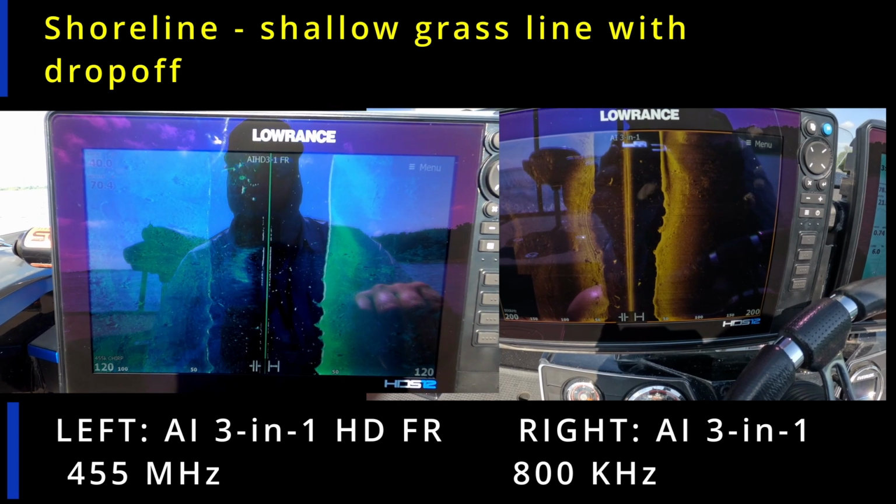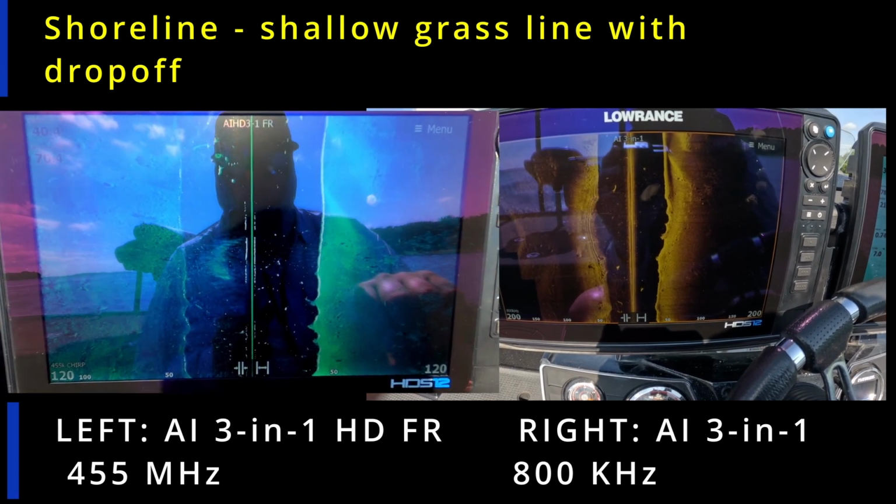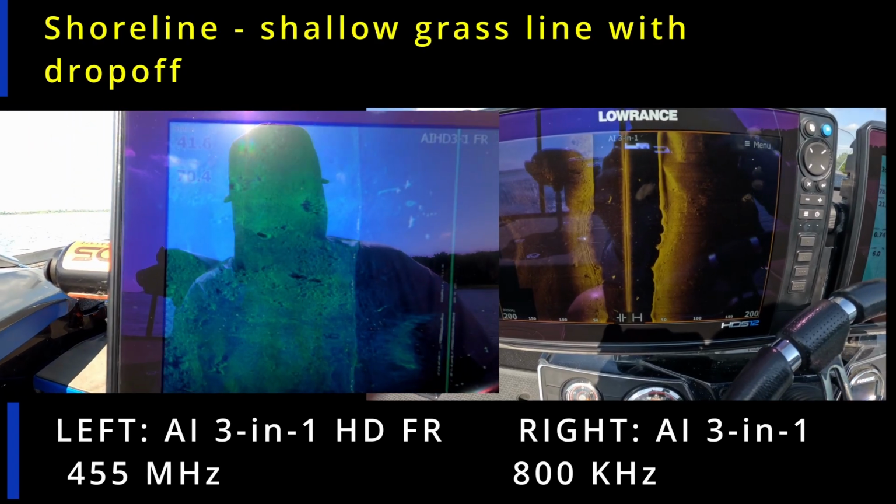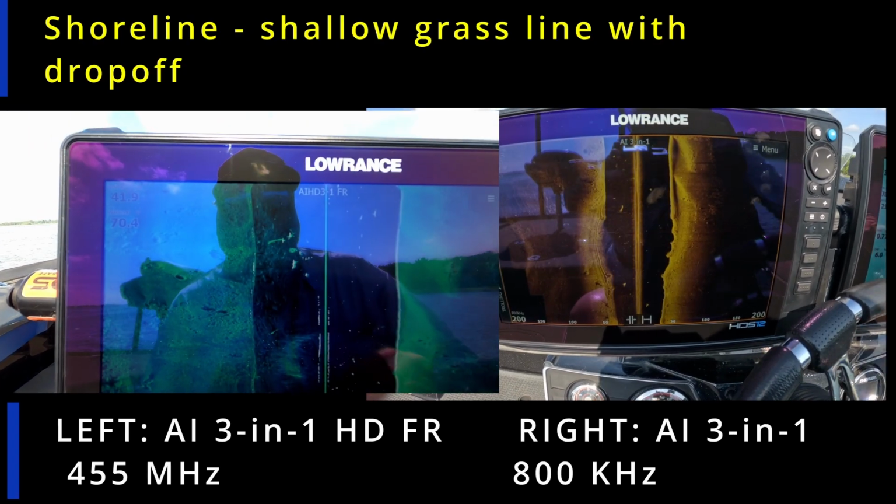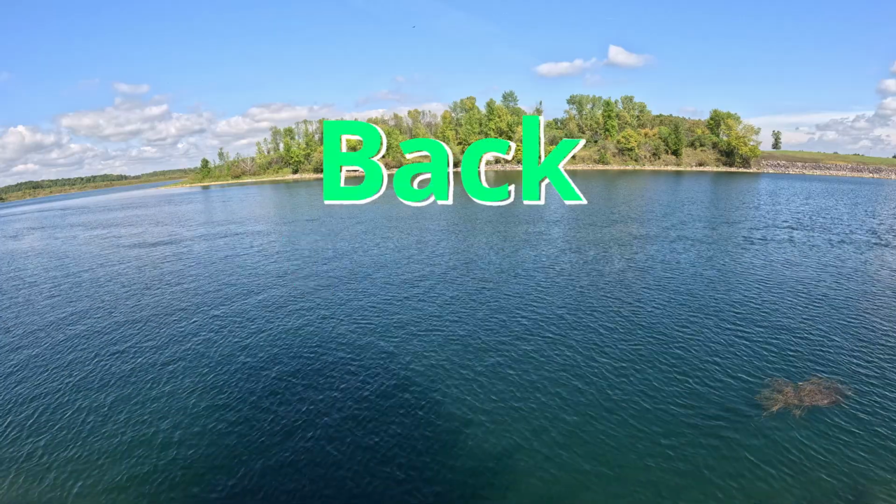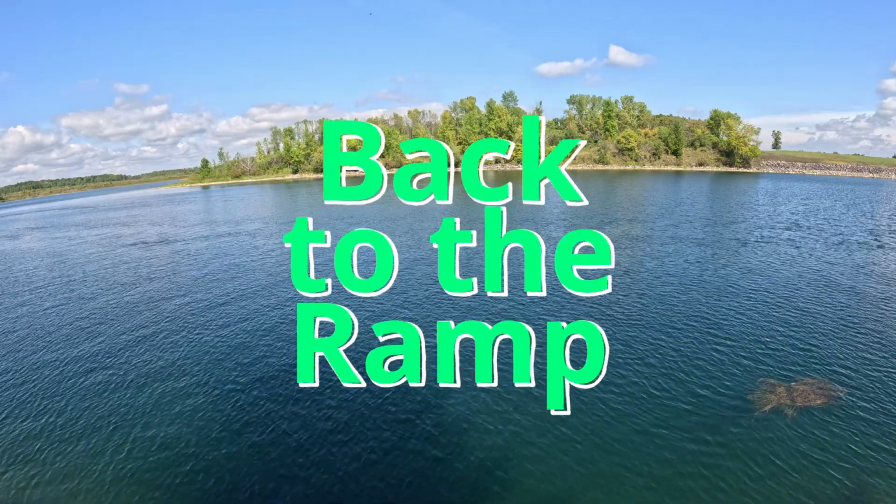So we're just going back through, and at this point we're going to be running off the hump in a moment. And when we get off the hump, we'll get back into some of the pilings or the old bridge abutments and stuff. Okay. We're heading back to the ramp there.